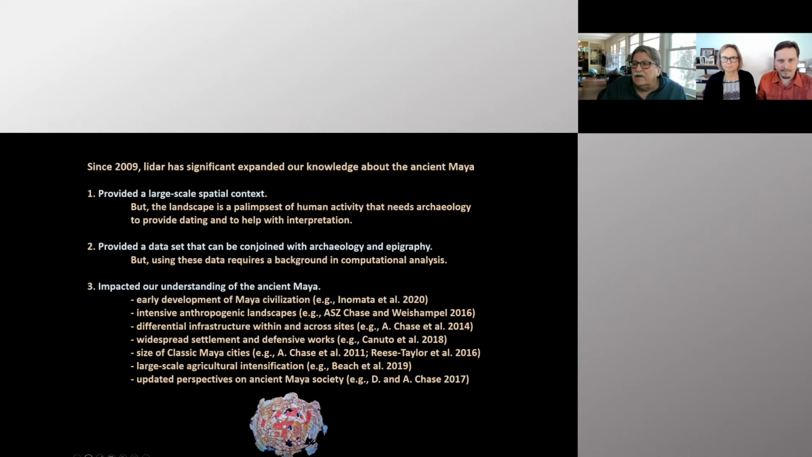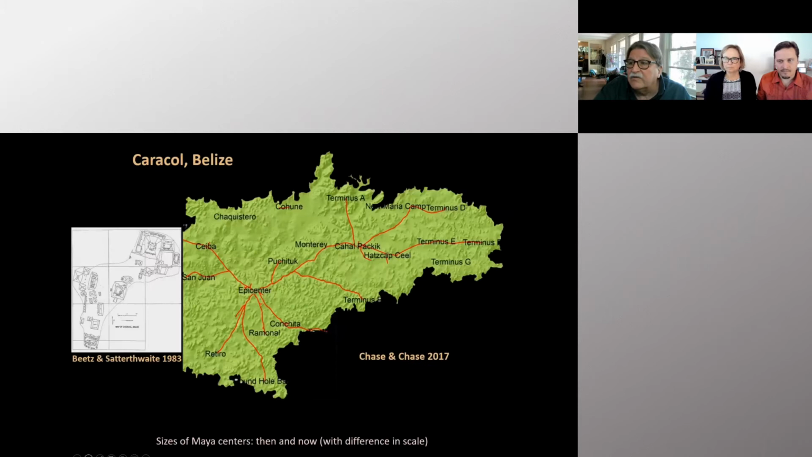It helped us look at intensive anthropogenic landscapes that the Maya built. We can look at differential infrastructure throughout the Maya area. We can look at defensive earthworks. We can look at the size of classic Maya cities, large-scale agricultural intensification, and definitely updated perspectives on ancient Maya society. So LiDAR has really revolutionized a lot of what we think in terms of the Maya.